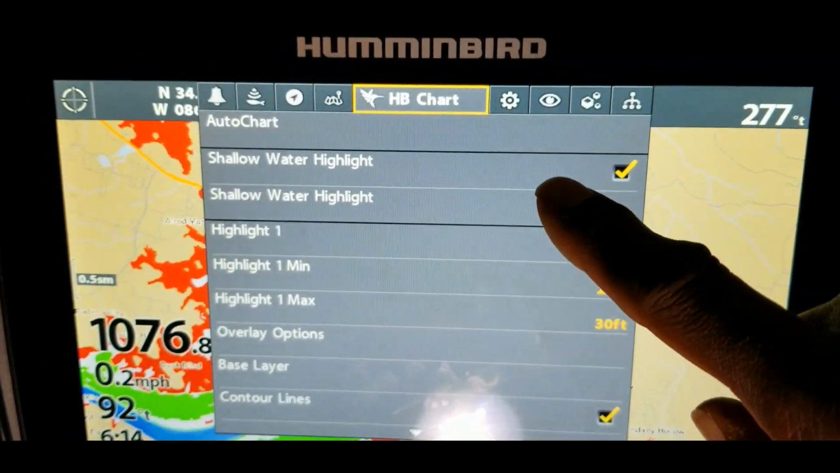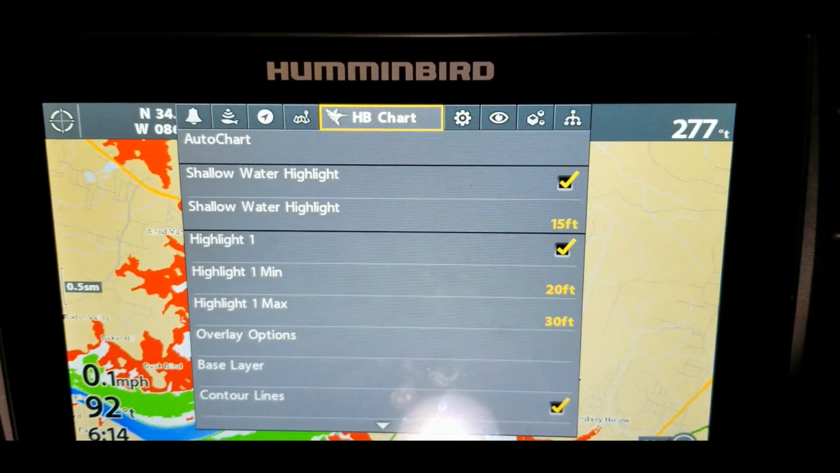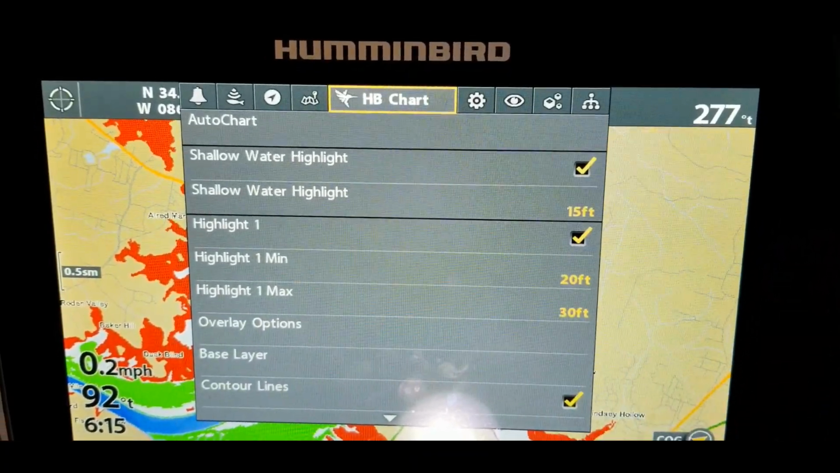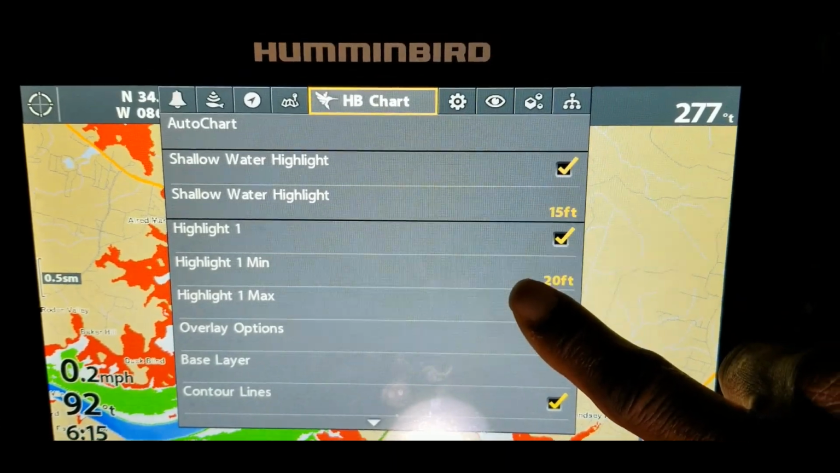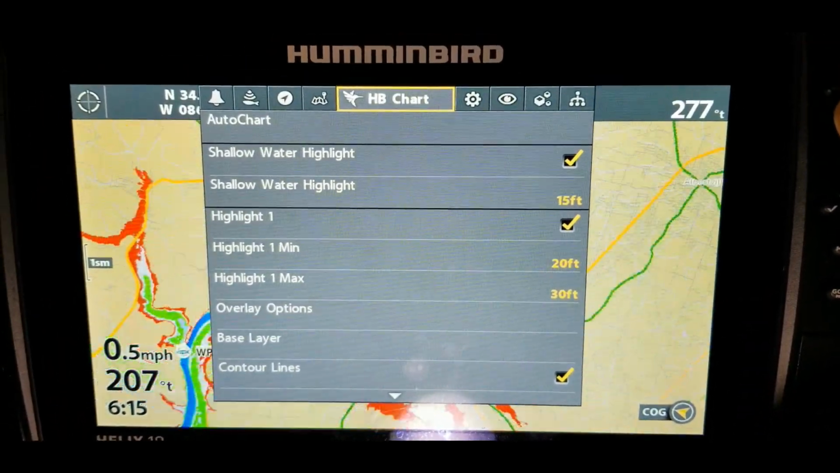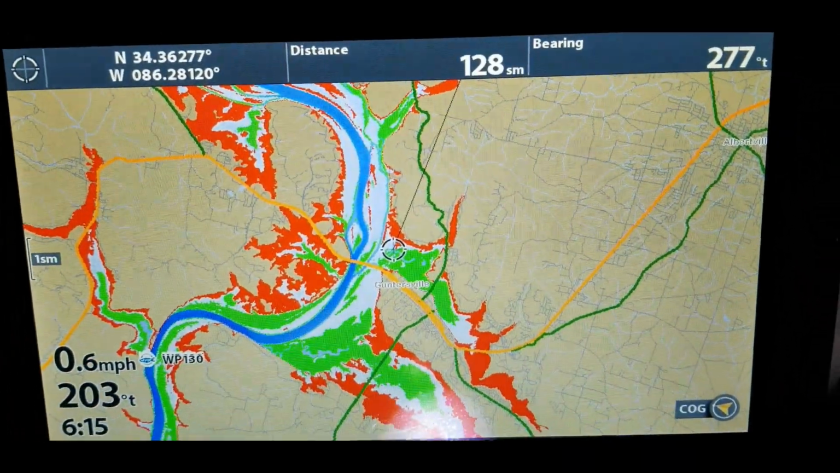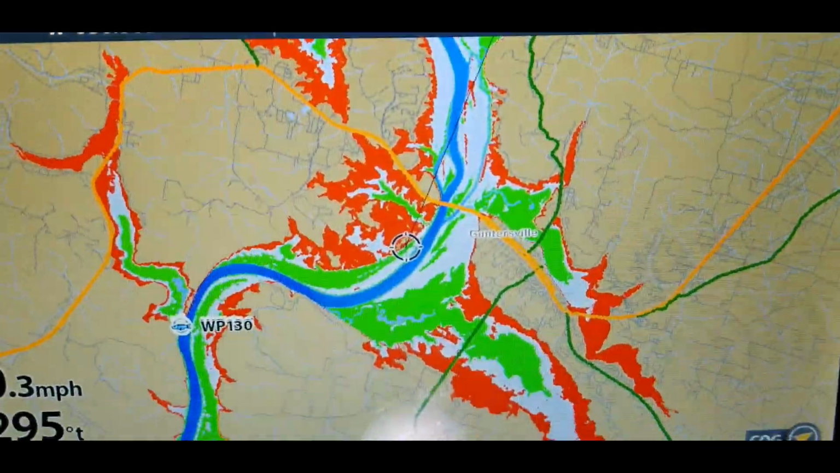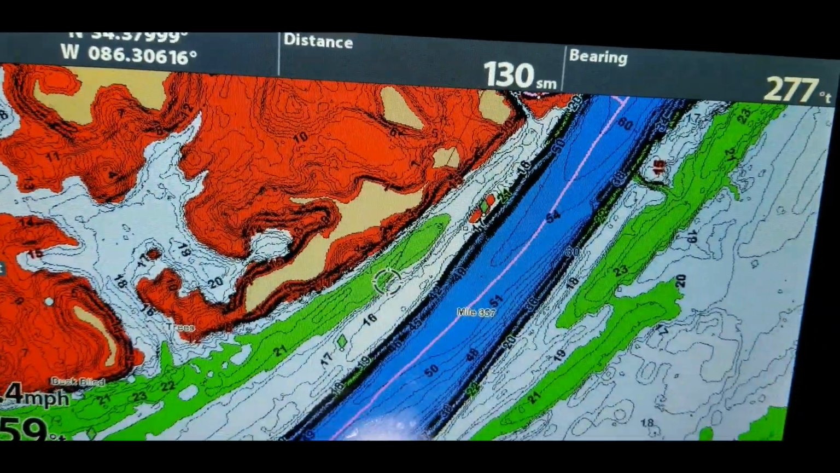So the settings, these menus may look a little different from your unit if you haven't completed that update yet, because I noticed it did change some of these boxes and the way that they look. But I go through here, set up my shallow water highlight, depth highlight, things like that, and get ready for what I want to see on the lake. So what I do is I'll just arrow over to the lake and just start zooming in and finding places of interest that look like they may be good.